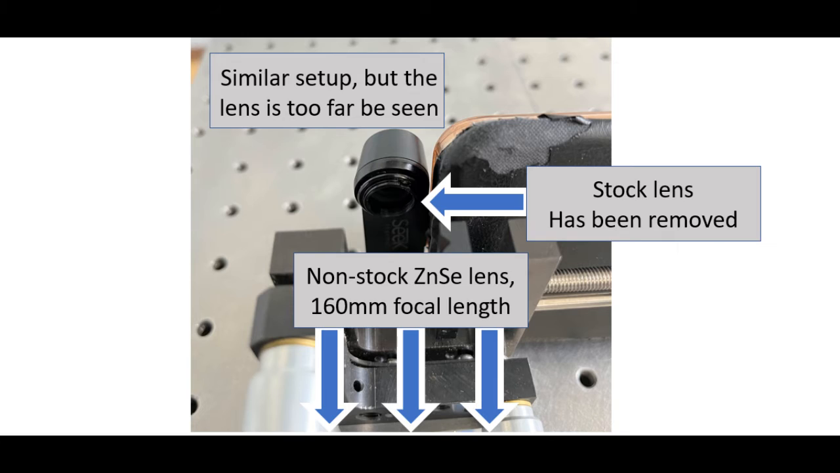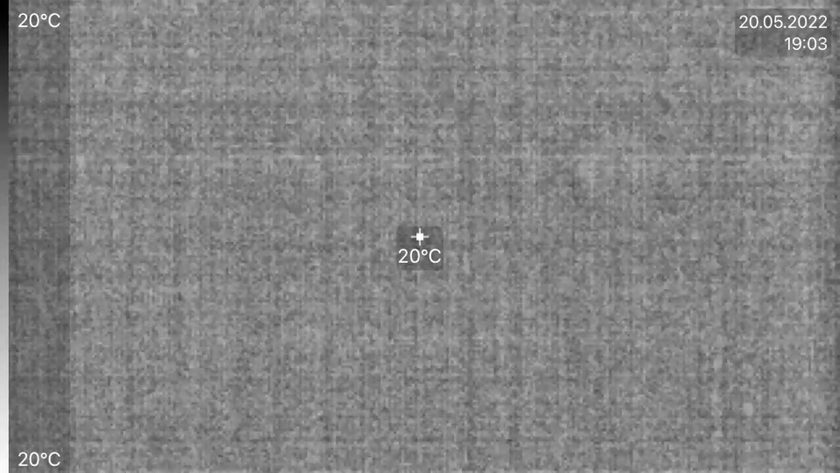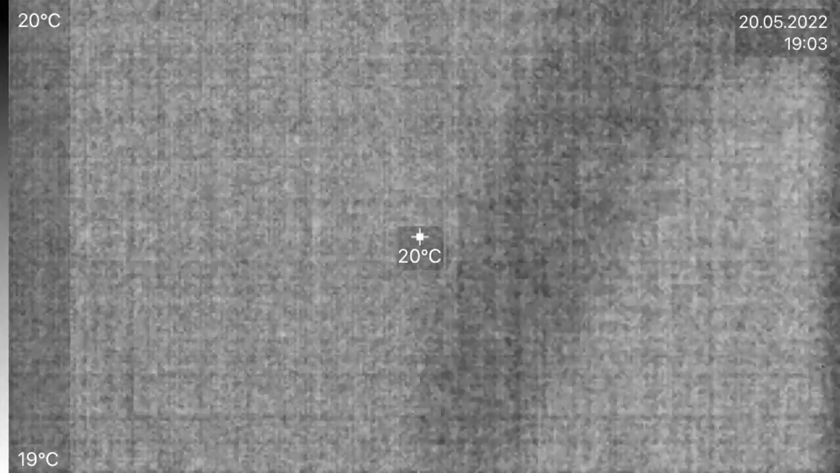And then the last test I want to show is, again, the same setup. The difference here being that this time around, I'm using a lens that has an even greater focal length. This time not 38 millimeters, but 160 millimeters. And as you can see from the video, you can barely see anything. You can see that I'm moving my hand. You can see fingers barely.